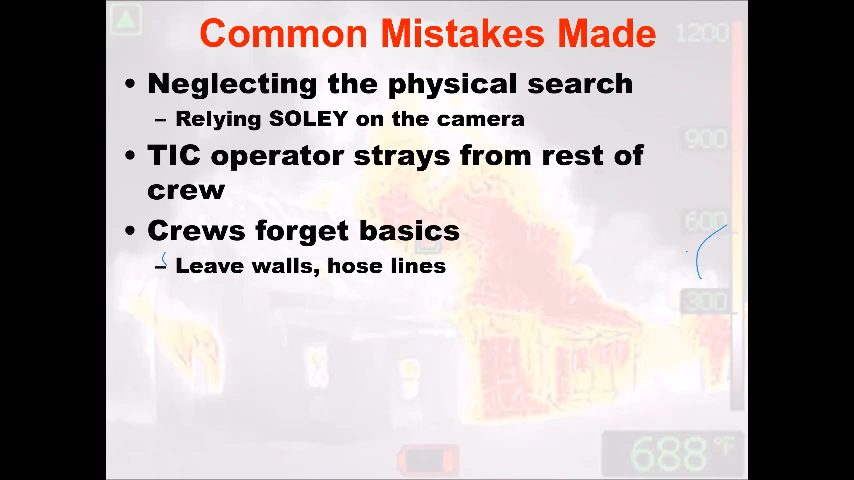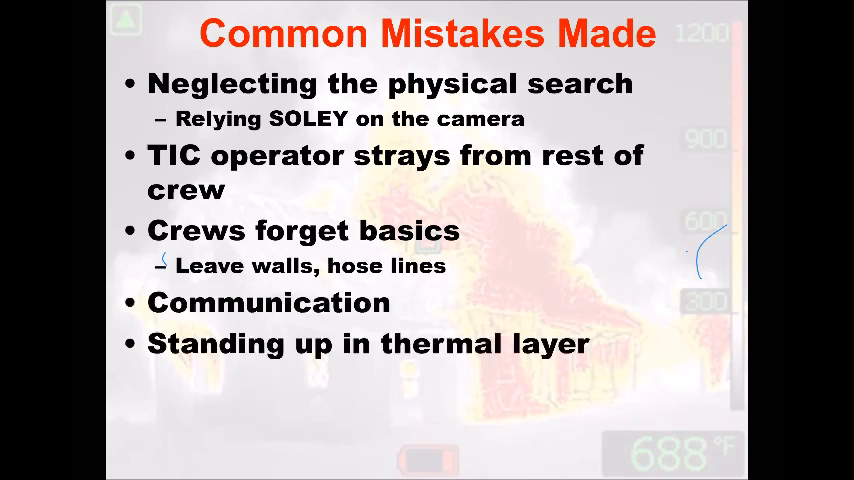Communication is very difficult. A really good drill to do is have people describe things with the camera in a dark room. Your depth perception is way off with the camera as well. It's really hard to be the guy that can see everything and try to tell people, hey, go to the left, go to the left, go to the right. With the camera, if you have line of sight, sometimes it screws you up and you just stand up. That can be a training thing to work on as well.